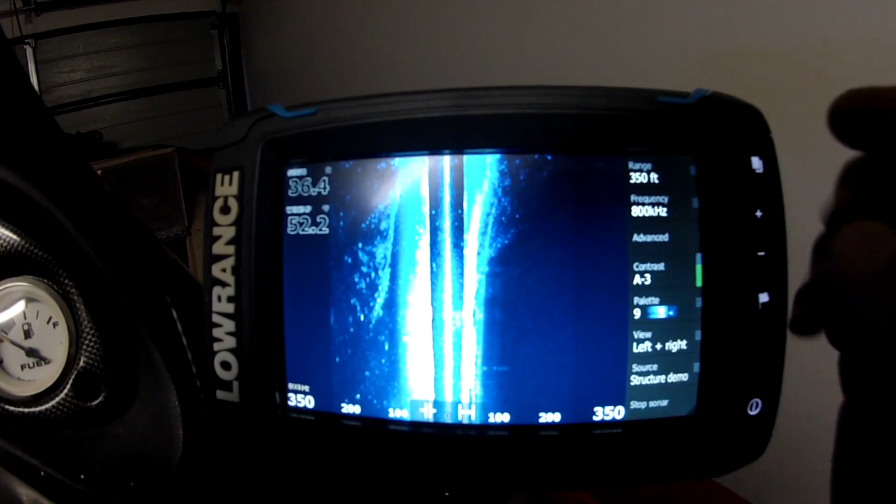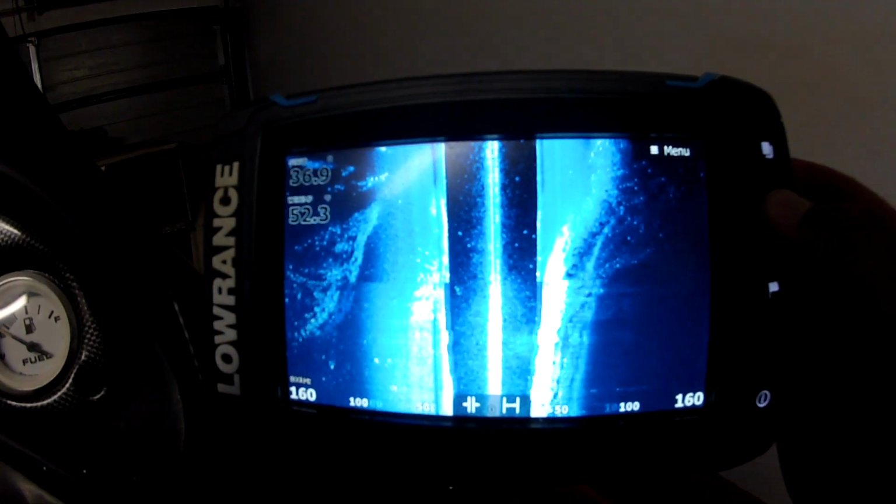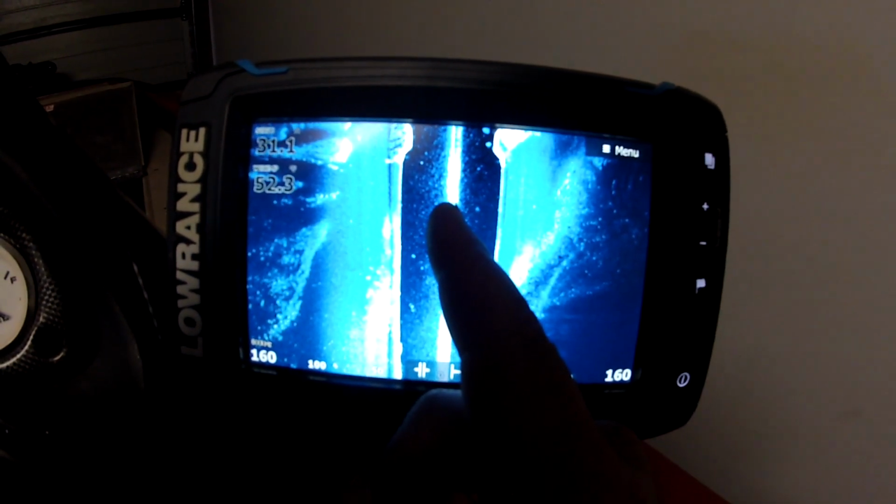You start to not be able to see out too far. So what you want to do is zoom in the screen until you can see land on both sides of it. Okay, see, now you can picture this is the motor, that white line under your boat.